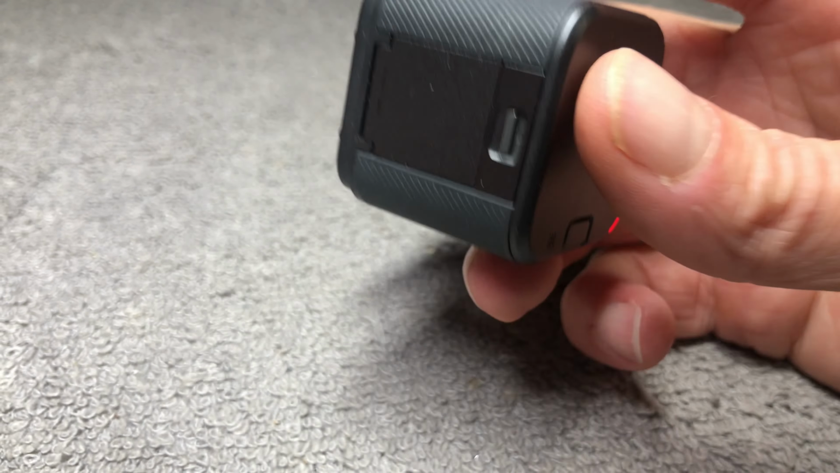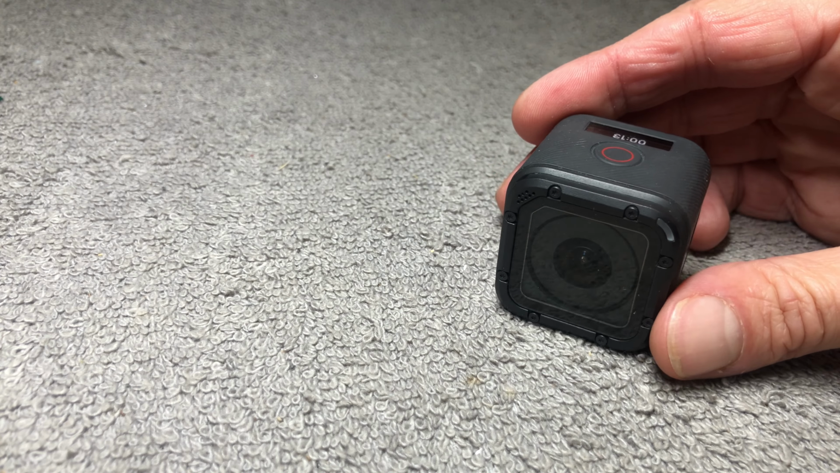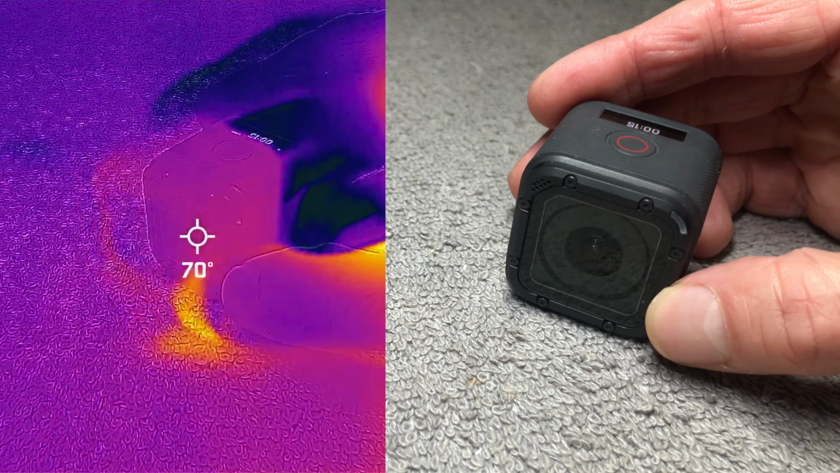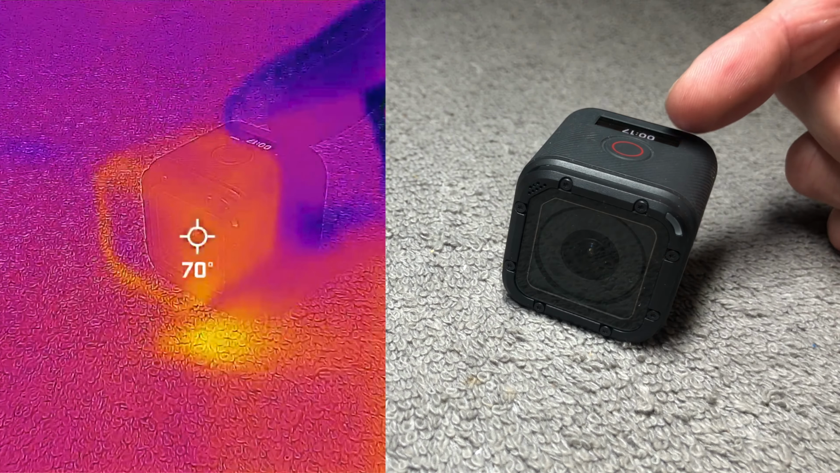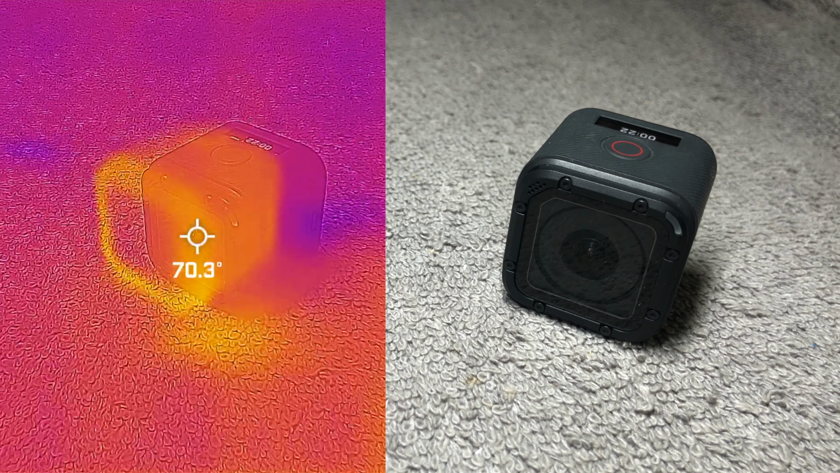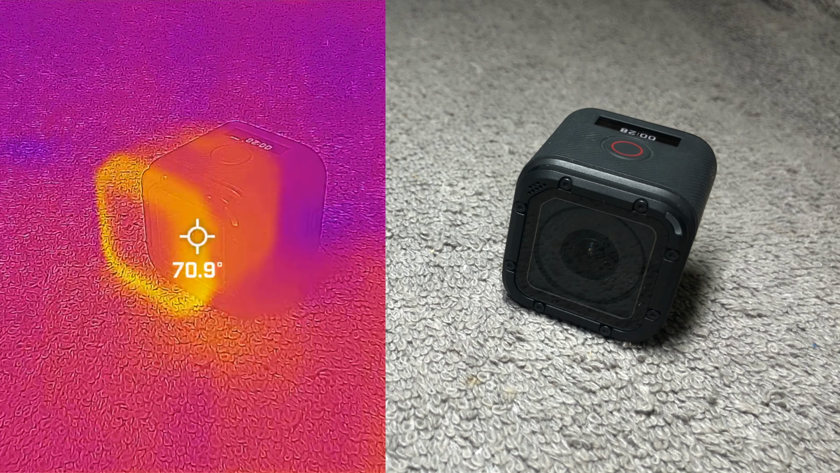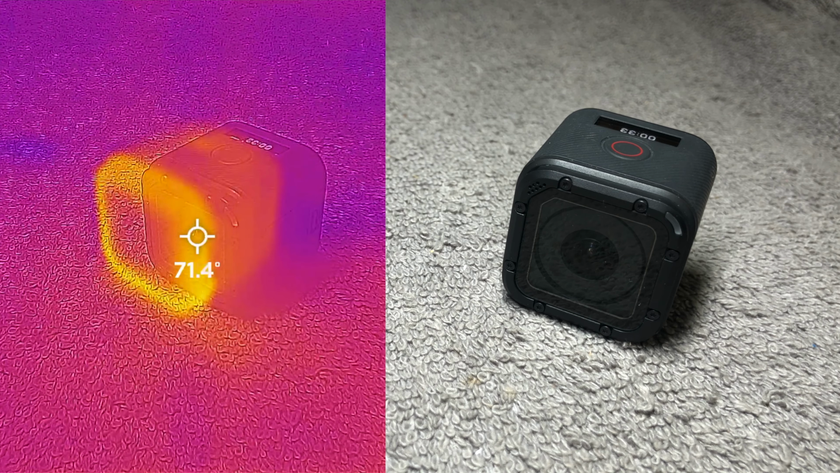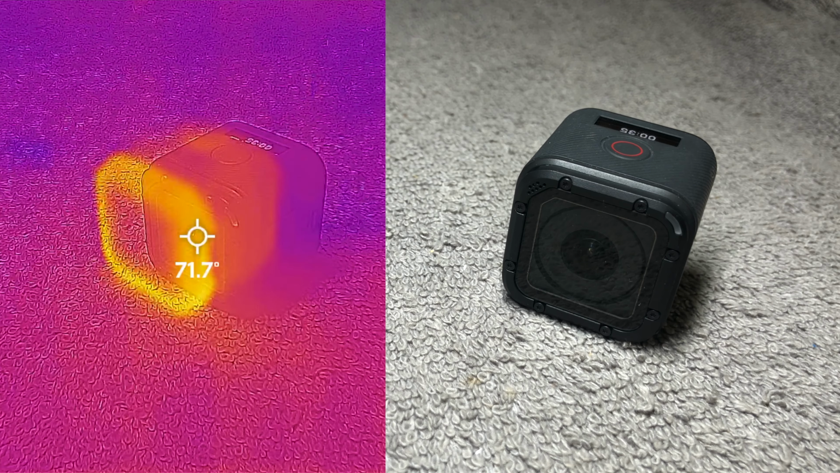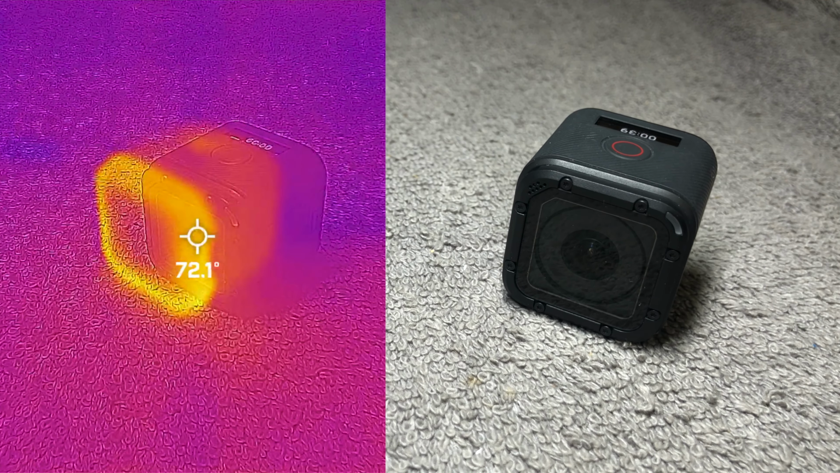So I'm going to start the recording here in 4K with 30 frames per second for the GoPro Session. That's the maximum it can do. And I also have here my Flir camera that I can measure the temperature with. And you see immediately when it starts to record, this ring around the lens, the outside ring in the front, that seems to be the heatsink. So that's the one that gets hot, and you see this immediately, just within a couple of seconds.